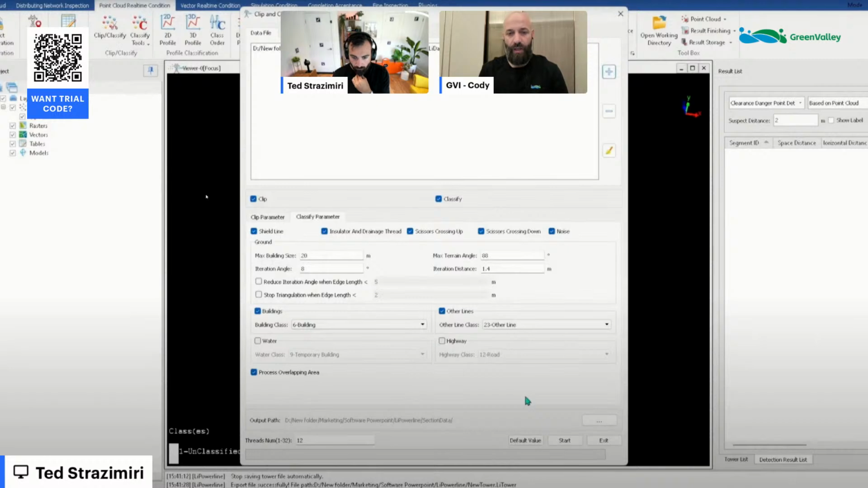I had it set with shield line, insulator, and drainage thread, scissor crossings, up and down, similar to what we were talking about with the X4 earlier. And then also noise, because if there's additional noise, we want to be able to classify it and easily remove it. And then buildings, for instance, if there are ones that may be potential danger points, it's better to have those classified. And then other lines, such as auxiliary lines or distribution lines. If we're looking at transmission lines, we don't want to focus on the distribution lines. And then also water and highway, and a collection of other classes can be added here as well.